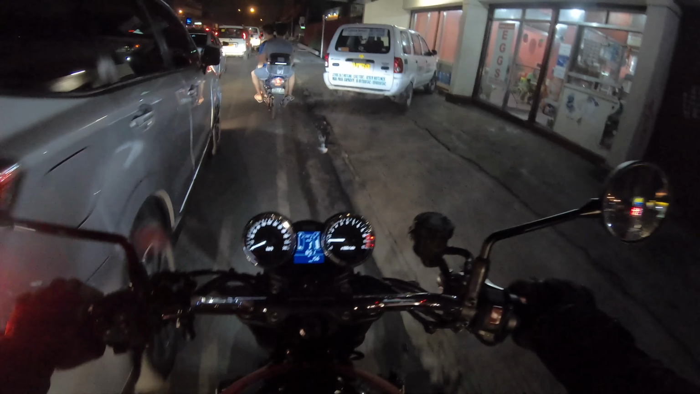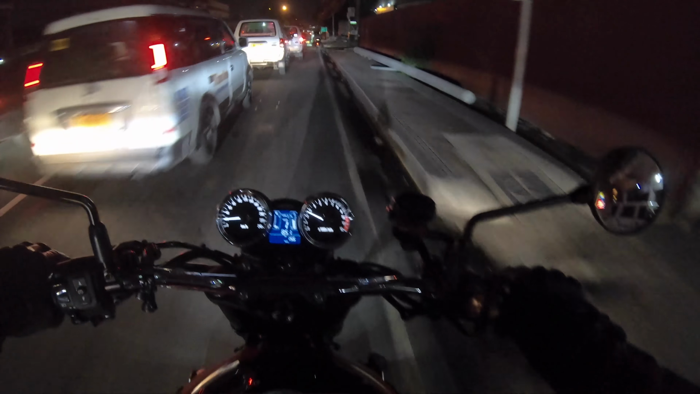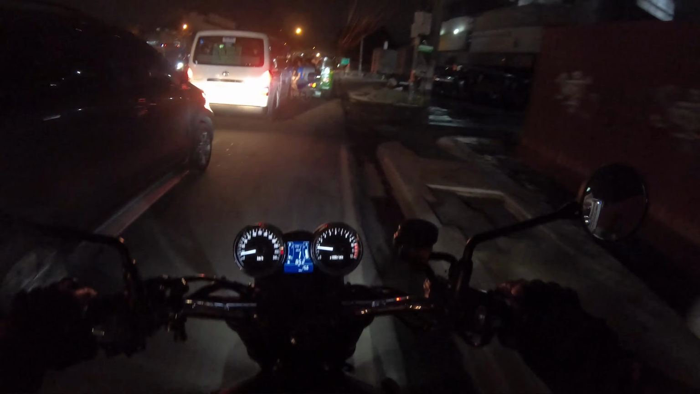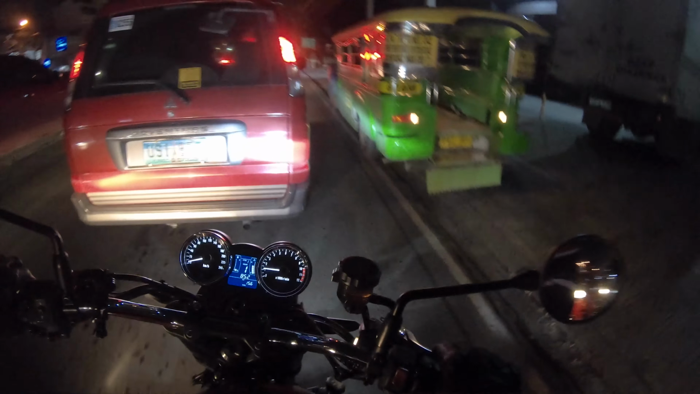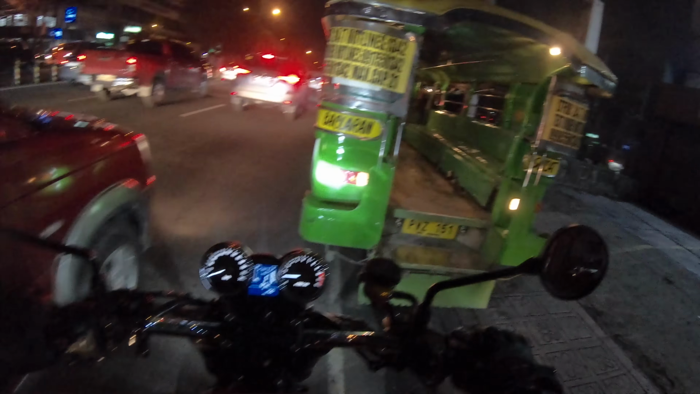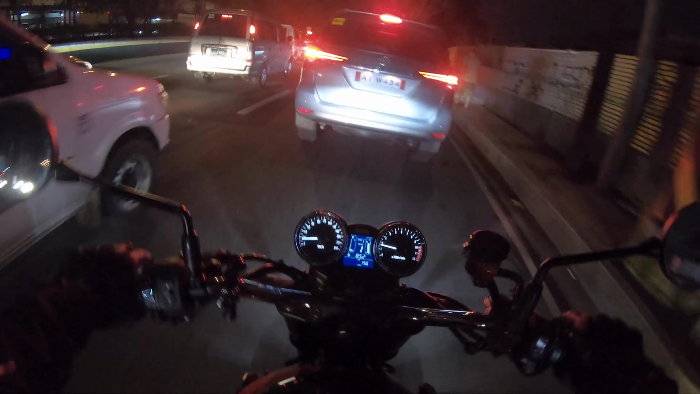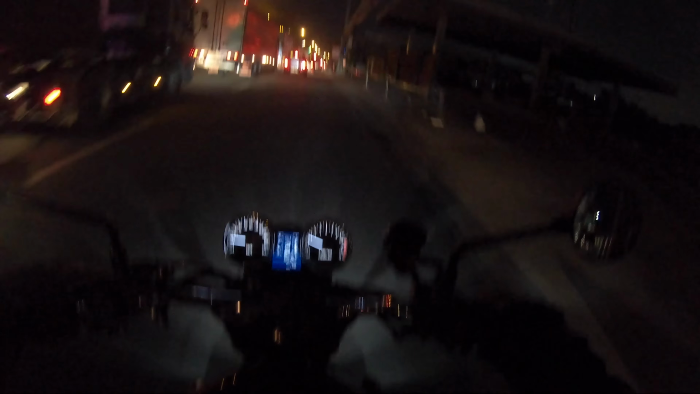Now, all the traffic is on this side. You guys saw me on the way in. I can say that these shoes are really, really nice. I'm more confident on my bike now. Goodness me. Look at this Jeep. People just squeeze in anything. Do anything, and then just break down, just walk into the road.